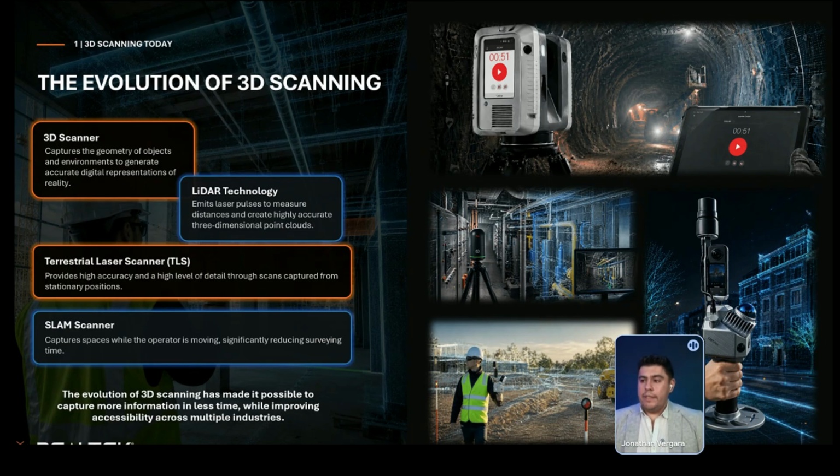So at this moment, terrestrial laser scanning is very fast. This type of technology can capture with an accuracy of around 2 millimeters, maybe 1, in the worst case, 4 millimeters. So the precision is very good. For me, this key advantage is why these devices remain widely used today.